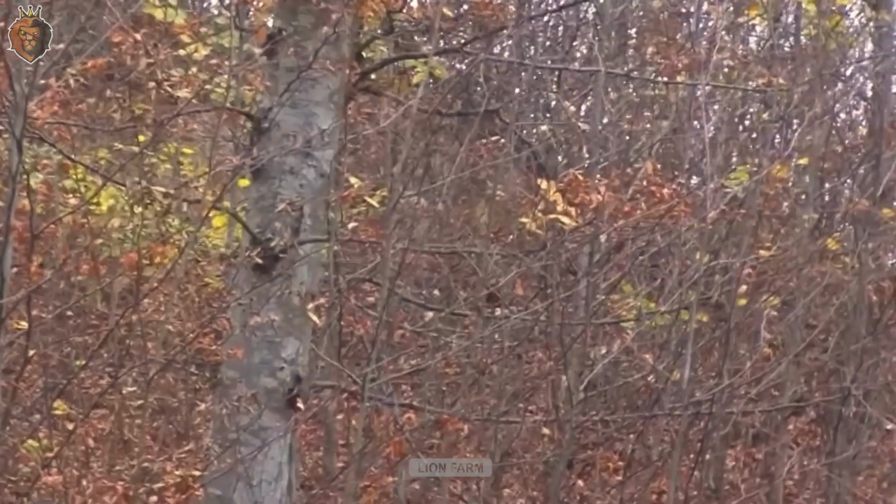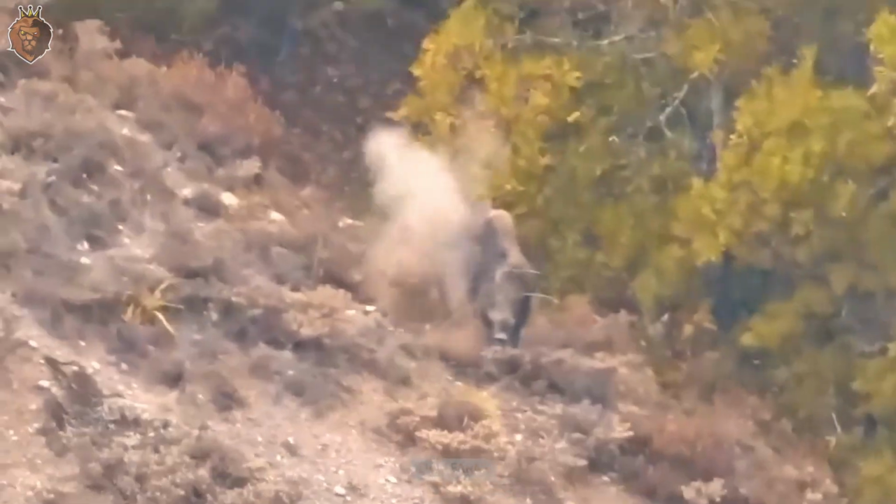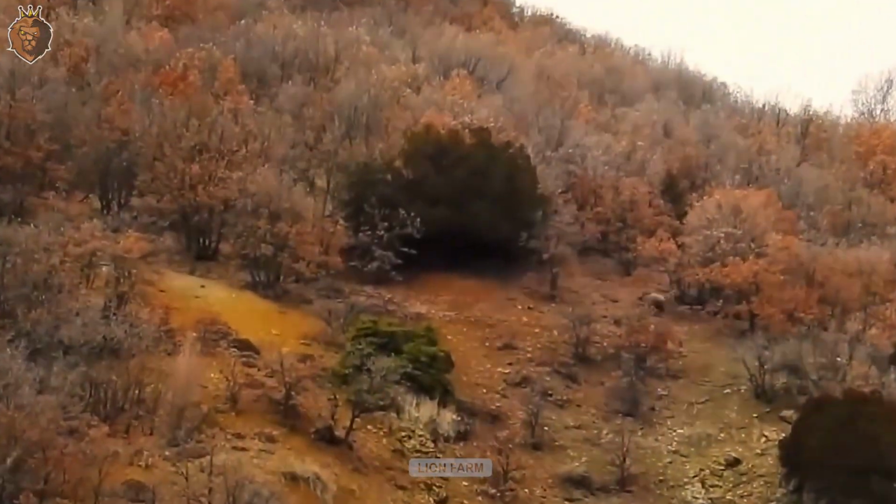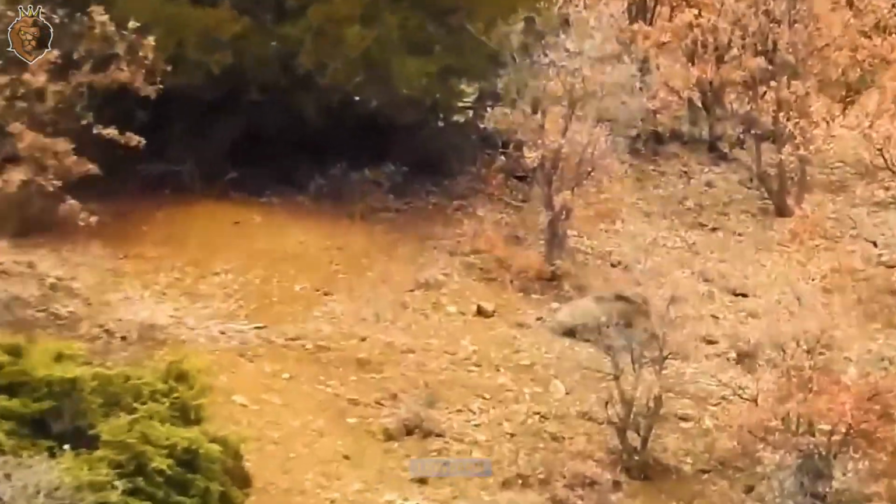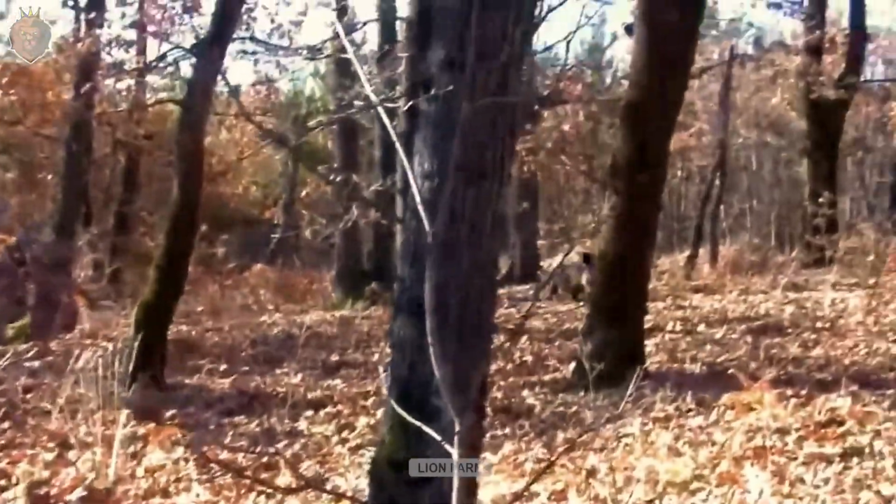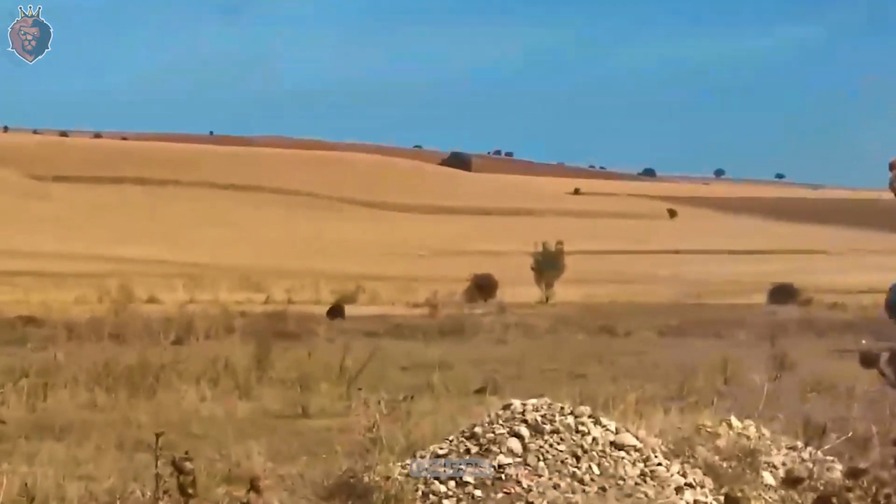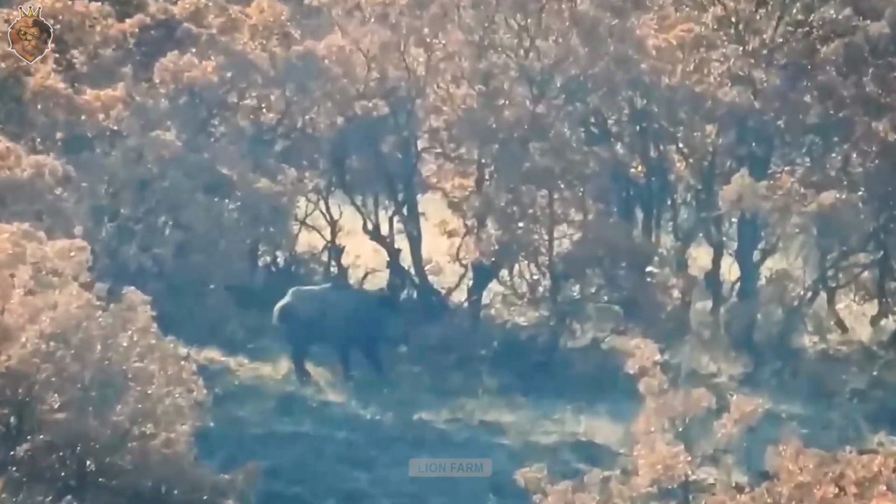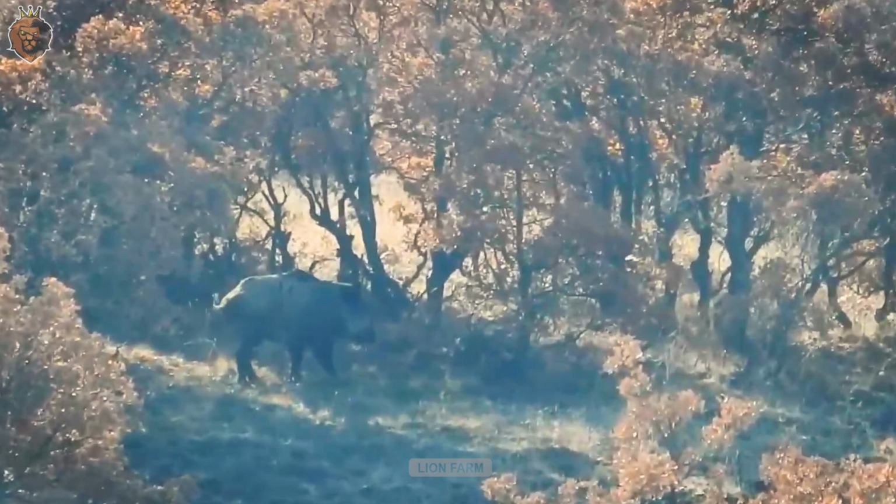Ronald waits patiently, stalking through a forest of spindly trees, dry yellow leaves rustling beneath his feet. Suddenly, a cunning wild boar appears. He quickly raises his rifle, locking his sights on the target. The shot rings out. The boar, startled, bolts into the underbrush. Ronald exhales deeply. Another chance has slipped away.